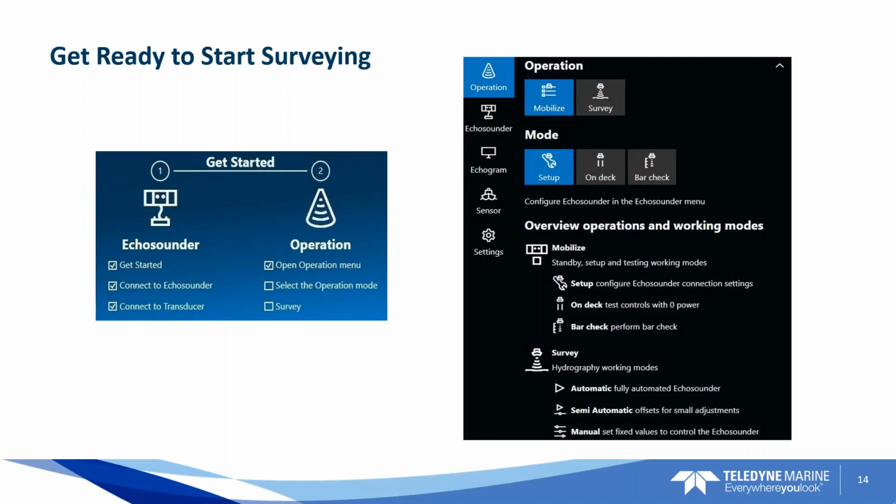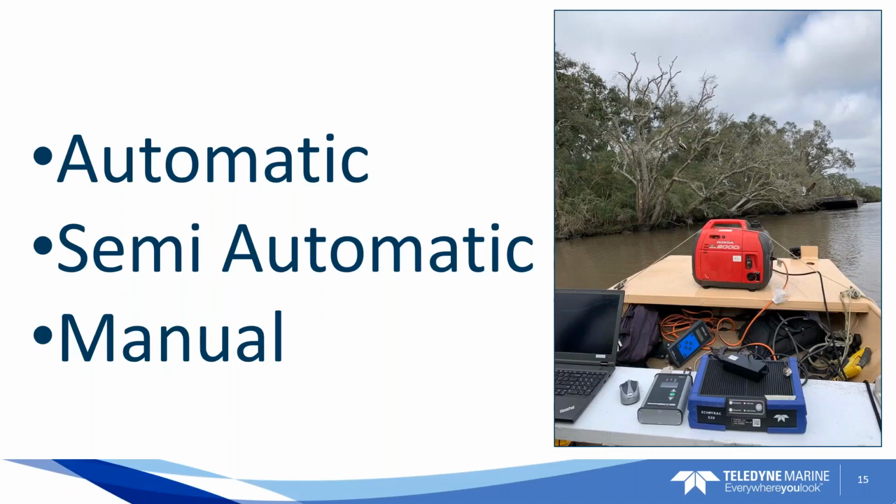Okay, getting ready to start surveying, we've got this GUI where you can set up to survey or to do a bar check, and it's all laid out in kind of like a wizard fashion, so to speak. The mode down below, just below operation mode, you've set up on deck, and then you have that bar check routine. I believe that's going to get an update at some point. However, it's real important to surveyors to run that routine to verify that the sounder is calibrated to depth. So that's inclusive here inside of the sounder. There's 3 different modes that the sounder can go in: automatic, semi-auto, and manual.